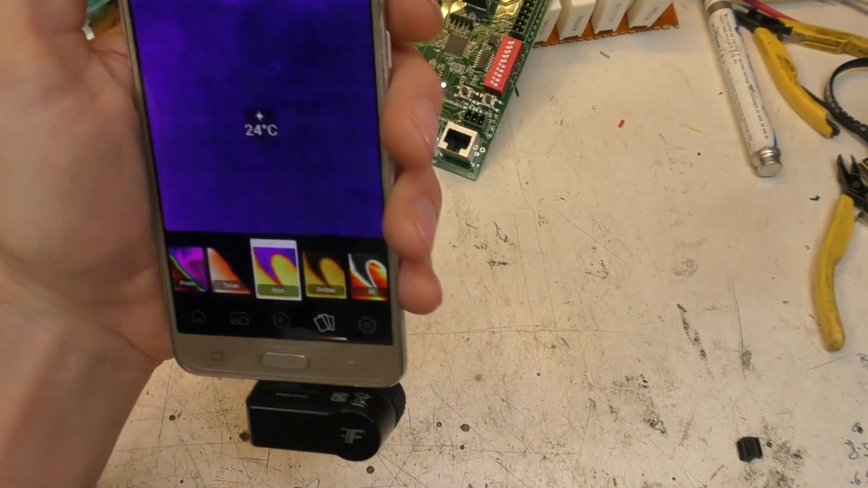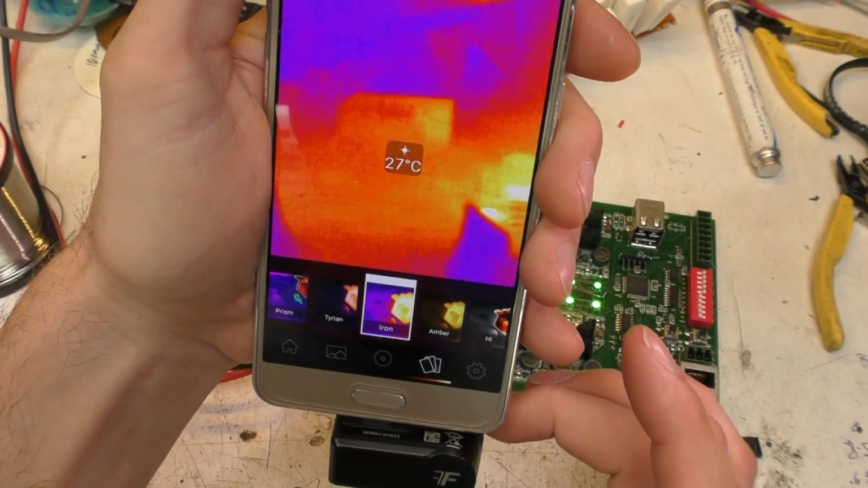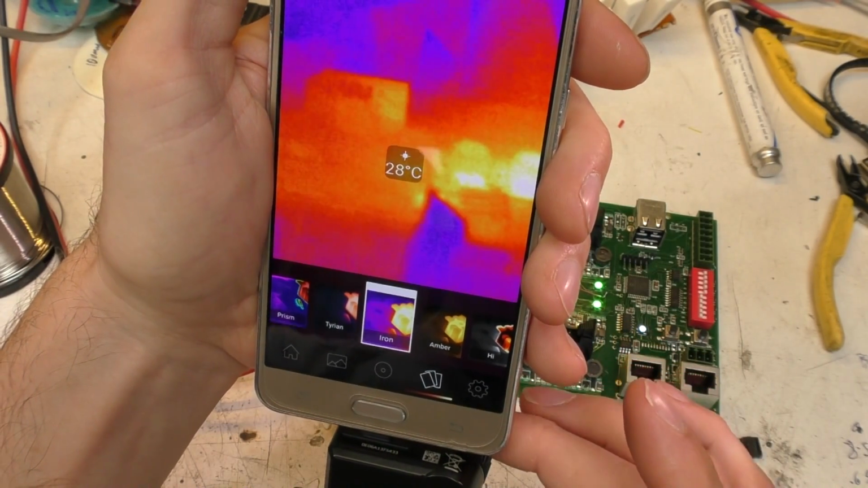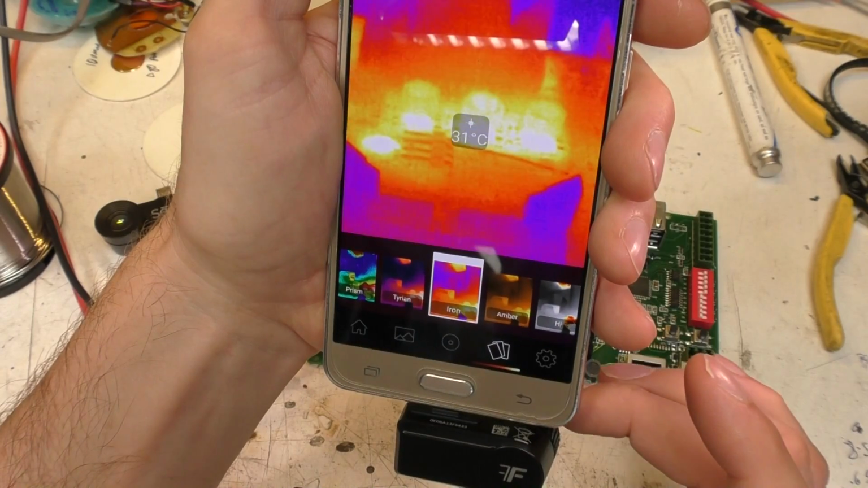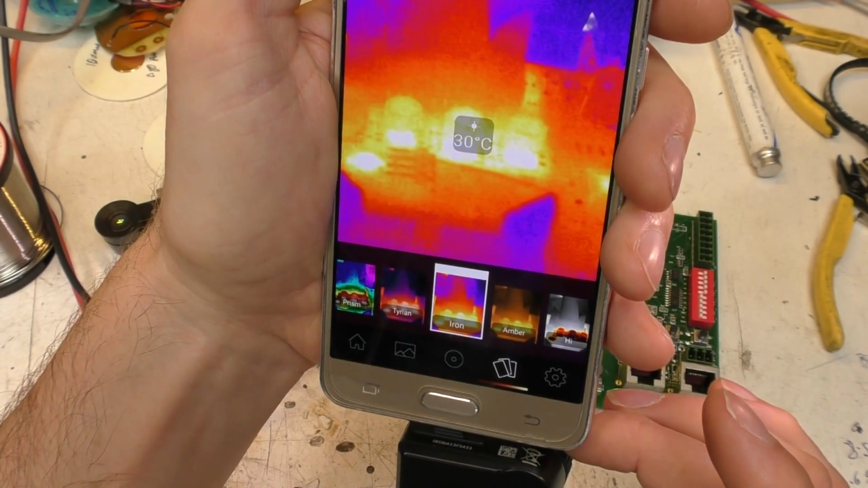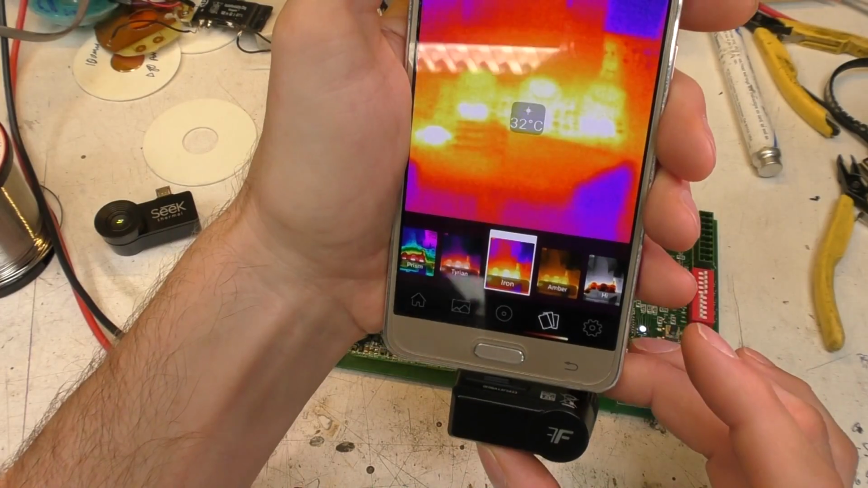So that's a problem in particular when you're trying to focus, so for example, if we try and get a close focus on this board here. The focusing is quite a slow process because you have to do it really slowly just to see the difference it's making. They claim the focus range is down to about 6 inches, which is about right. The level of detail at that close isn't particularly great.